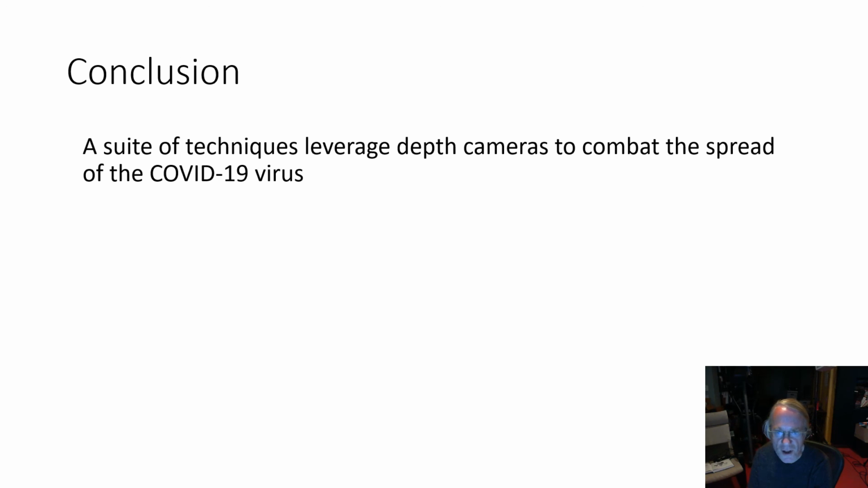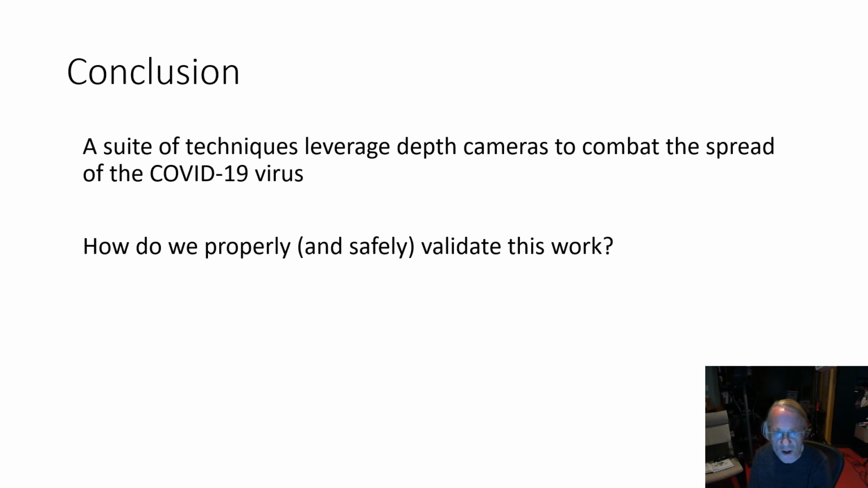In conclusion, I presented a suite of techniques that leverage depth cameras to combat the spread of the COVID-19 virus. An open question is how we can properly and safely validate this work.